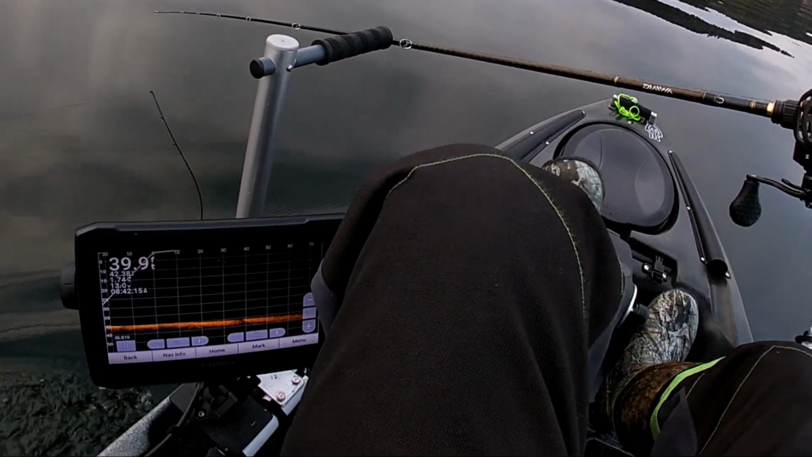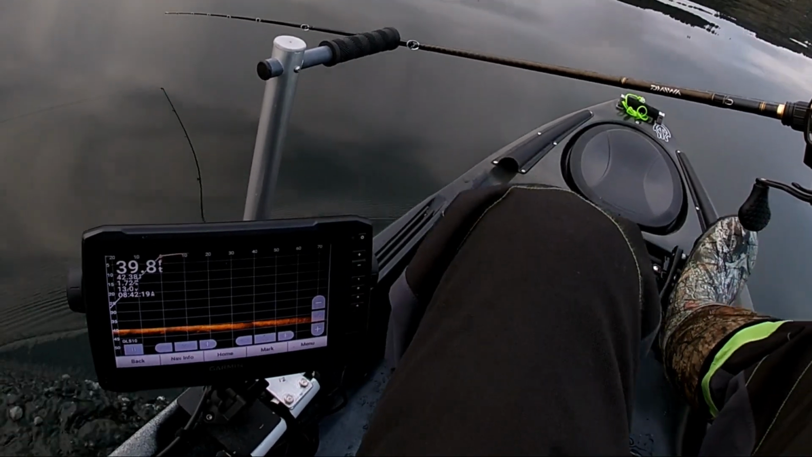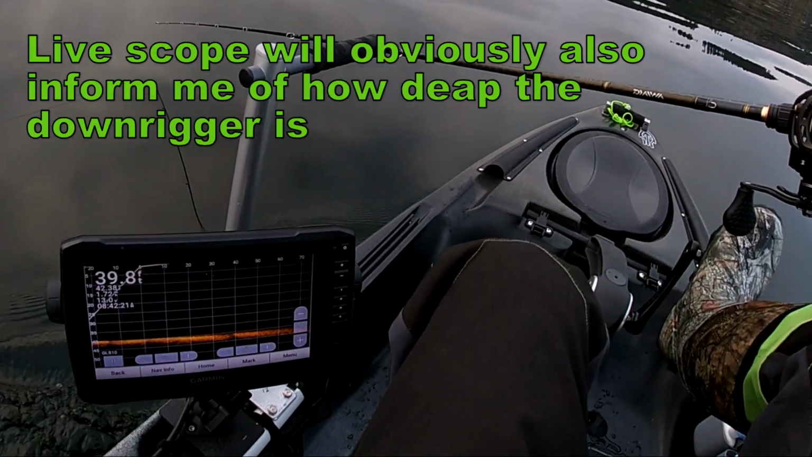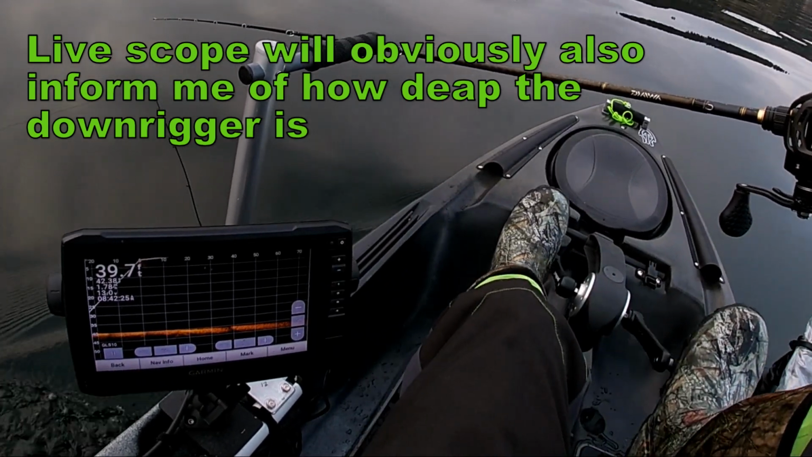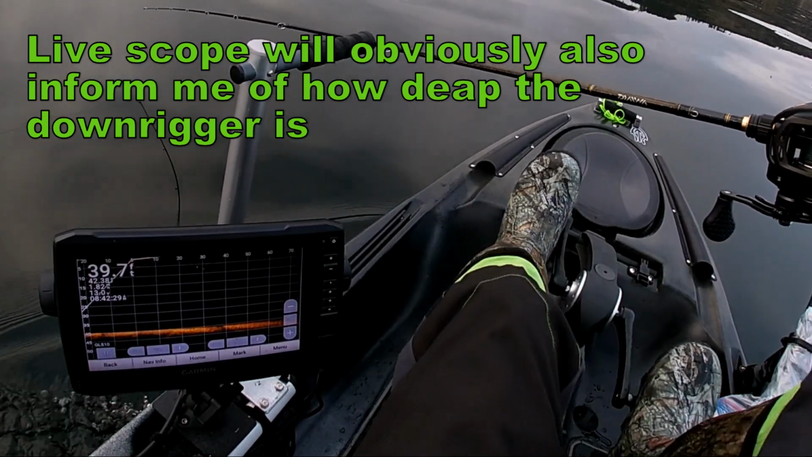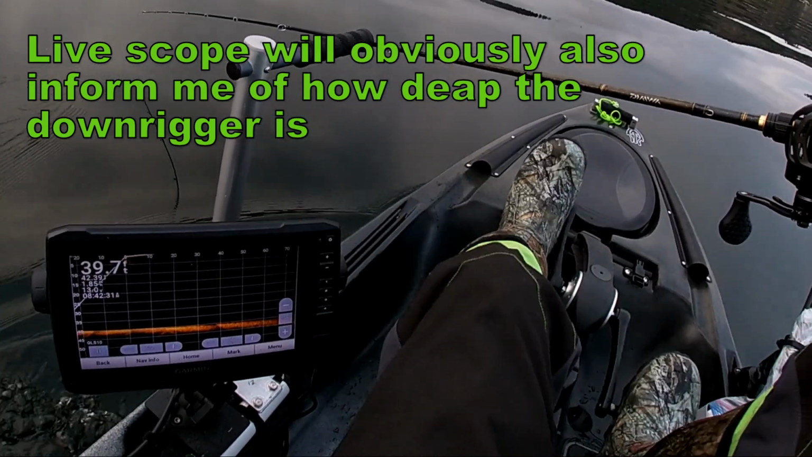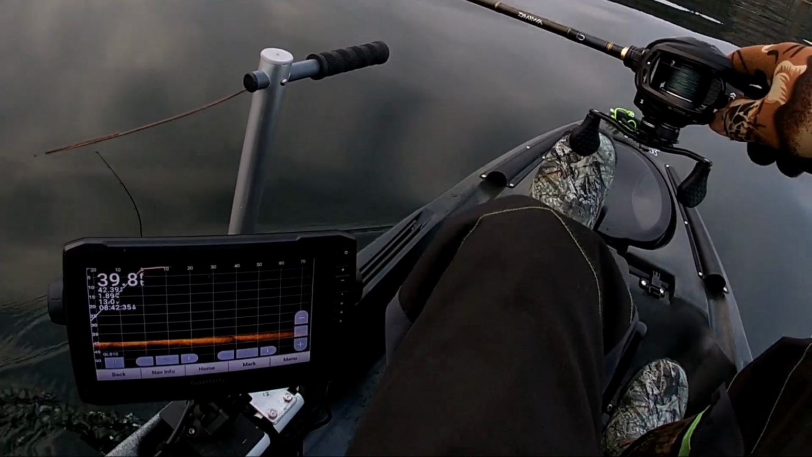So I do use a downrigger. You know, there's a downrigger on my boat. And if I'm trying to target fish that are 30, 40 feet down, the best way to do that is with a downrigger. Well, I shouldn't say best, because a lot of people like lead core line too. You can make that work.